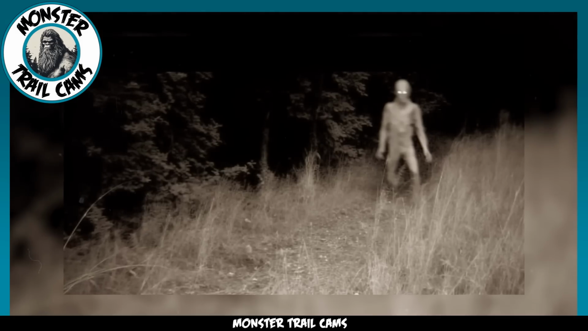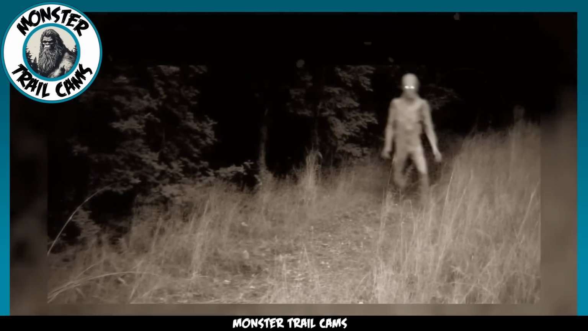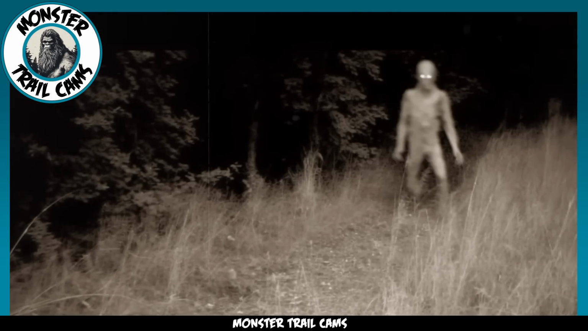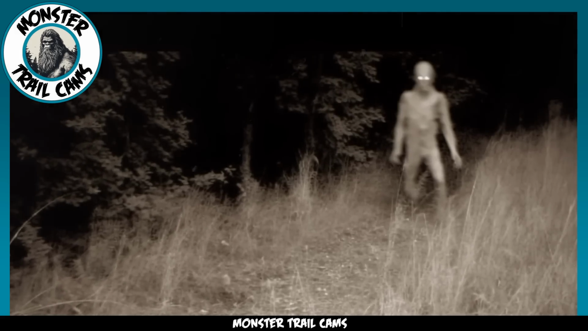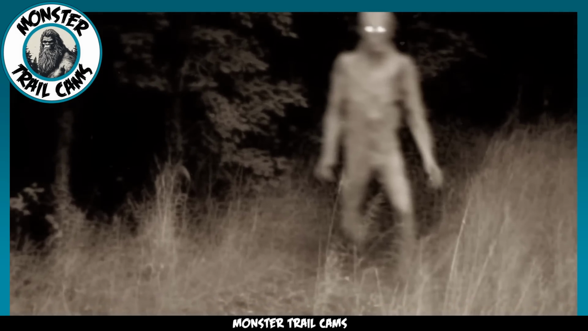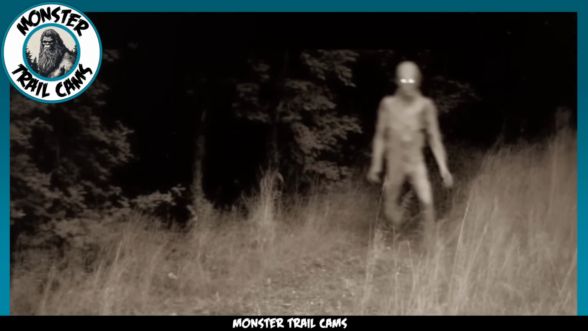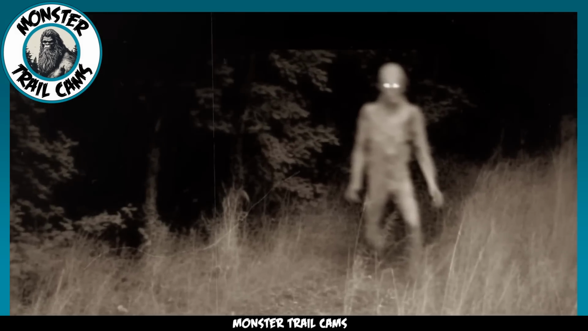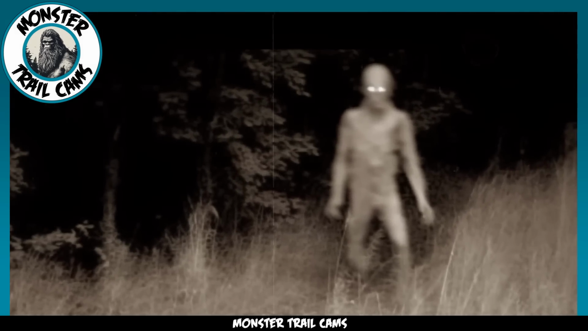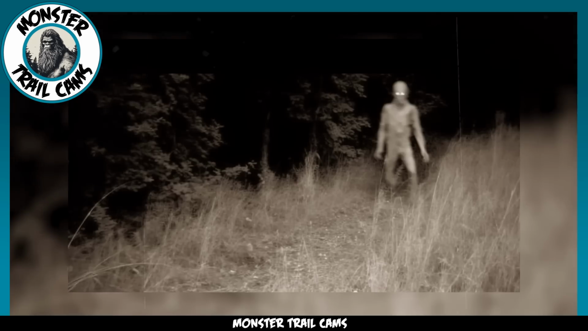Let's look at this still image from a trail cam of a rather creepy, slender humanoid creature. Its eyes glow against the light of the camera, or perhaps they simply glow in the dark. The creature's pale skin and body condition match the description of a crawler, but crawlers are only very rarely reported to walk on two legs. They prefer to crawl on their hands and legs, moving similar to the creature Gollum. So what is this thing? Could it be a spirit?